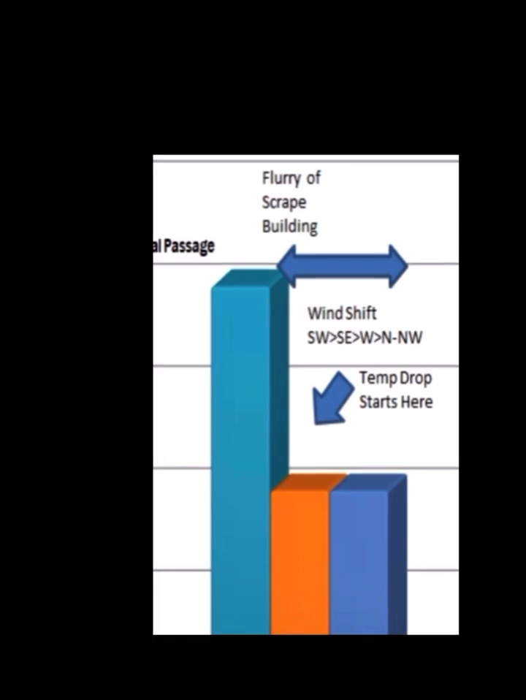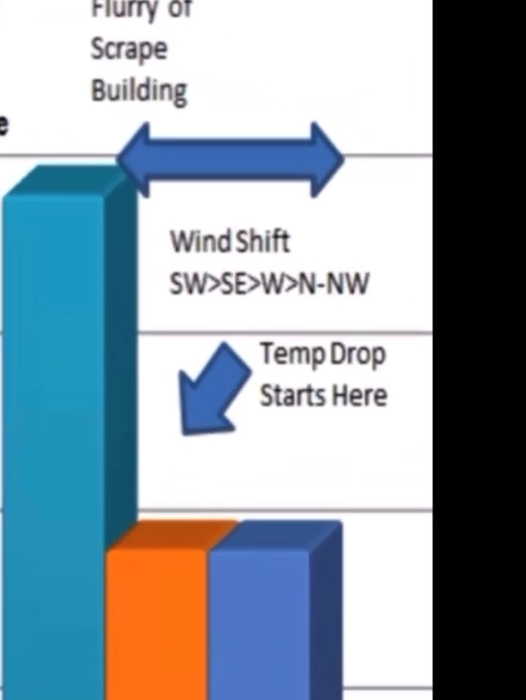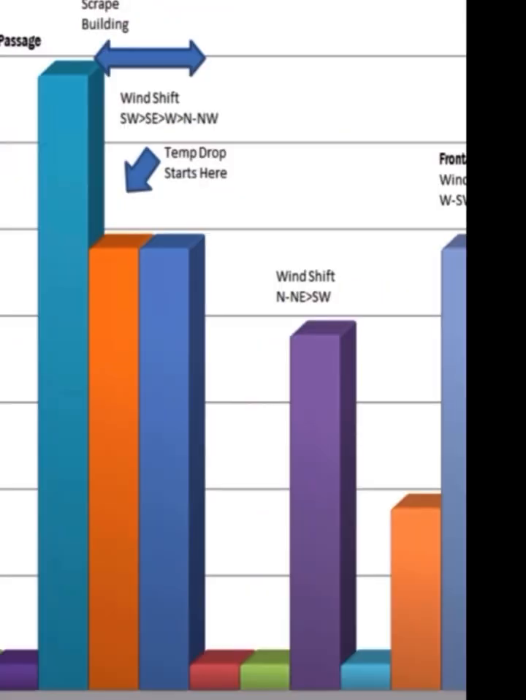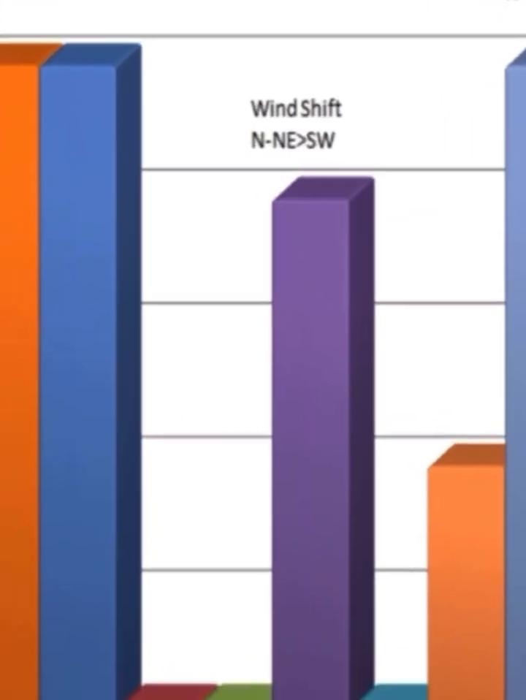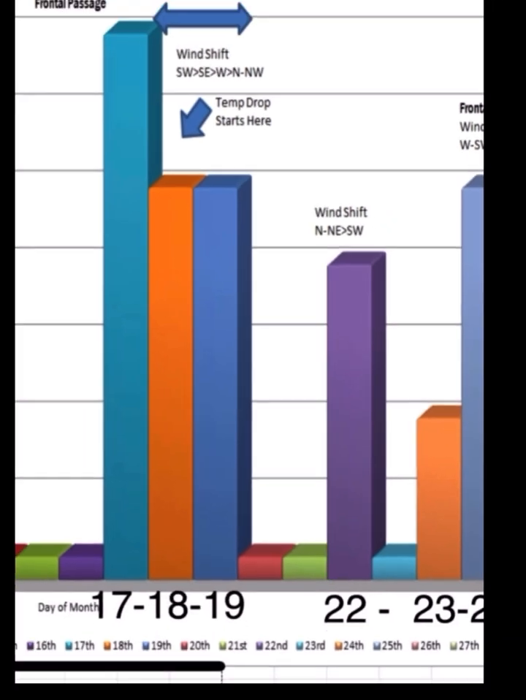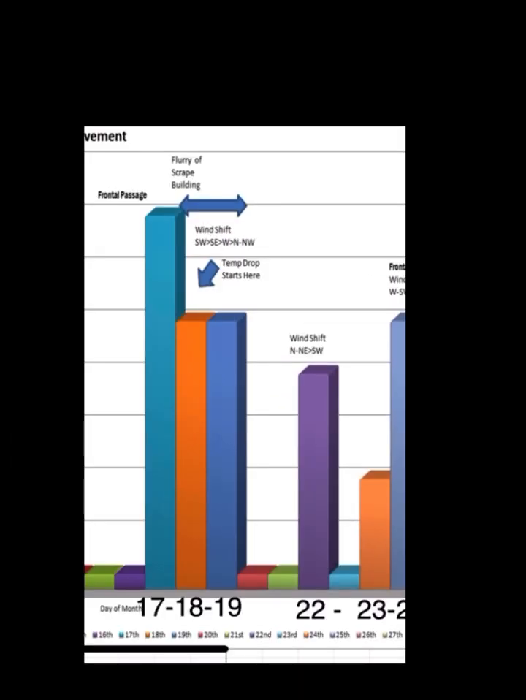So we had 3 to 4 distinct wind changes during this 3-day period. Temperatures dropped on the initial front passage, and we saw continued movement on the 18th and 19th. And quickly, as the wind moderated on the 20th and 21st, things went back to zero until we had another wind shift that came about on the 22nd.